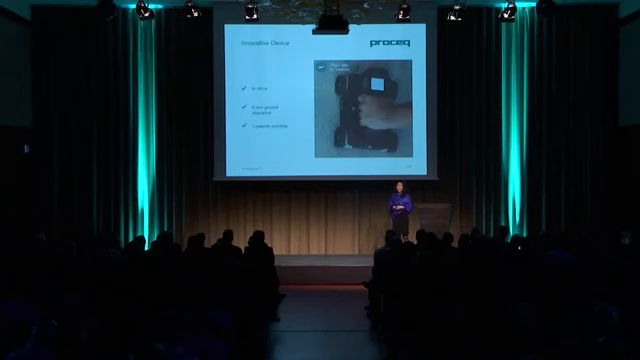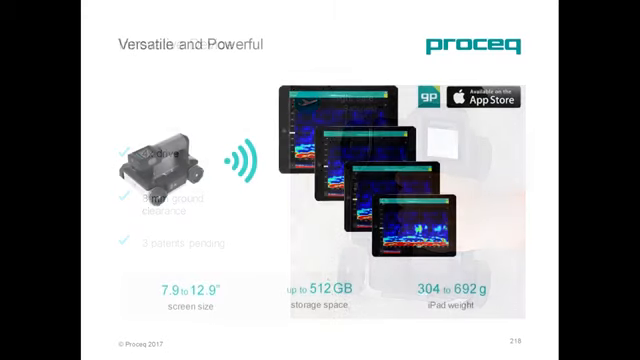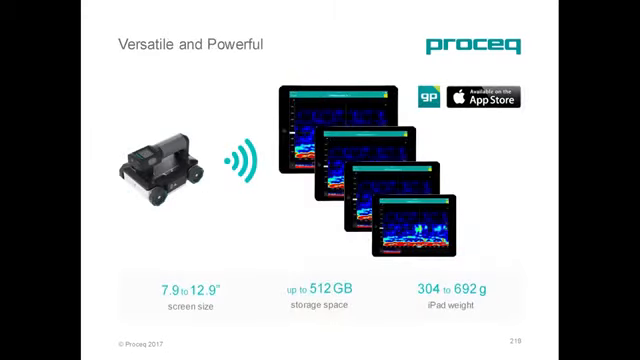It also has an 8 mm clearance from the ground, so a rough test surface is not a problem here. It is also lightweight, which allows single-hand operation. The handheld device can be Wi-Fi connected with any iOS tablet, and this gives you great flexibility to choose the most suitable size and storage iPad based on your needs.